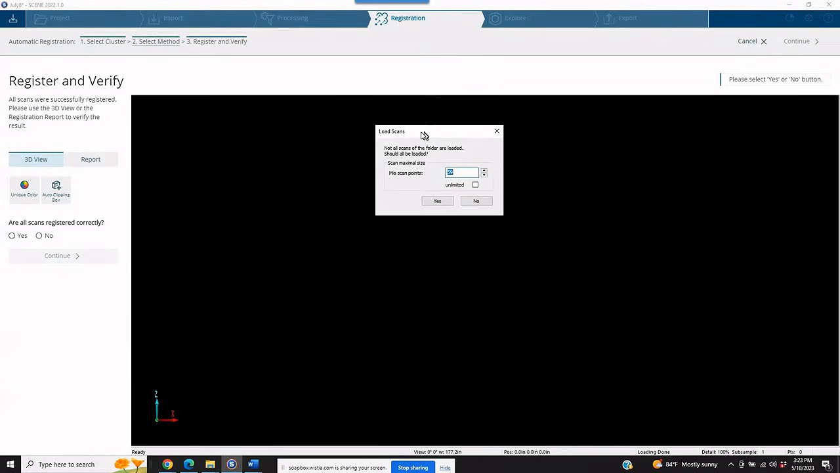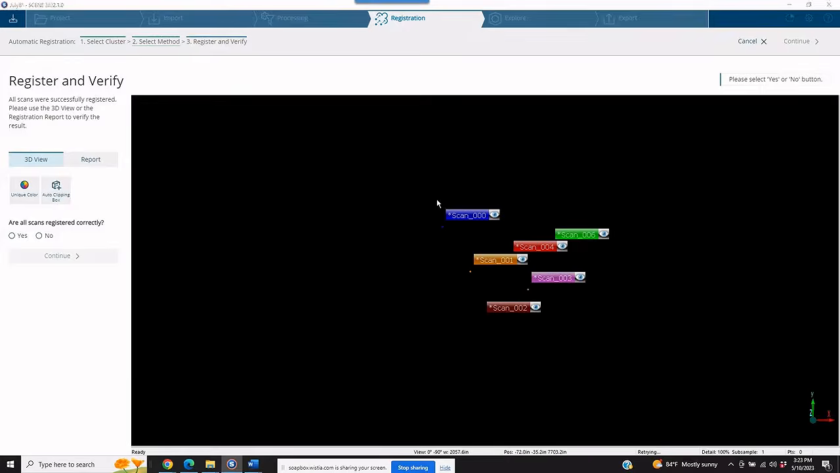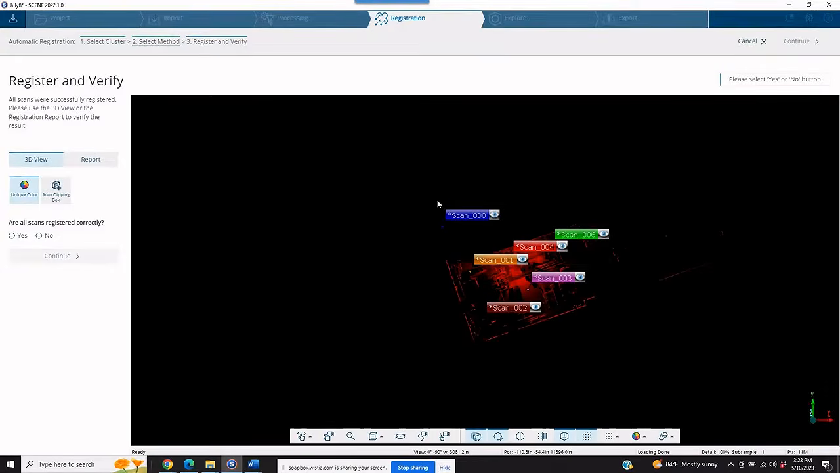So Scene has finished its registration. It's asking if we'd like to load the points of each of the scans. We're going to say yes. What this is going to do is show us in 3D the scan locations.